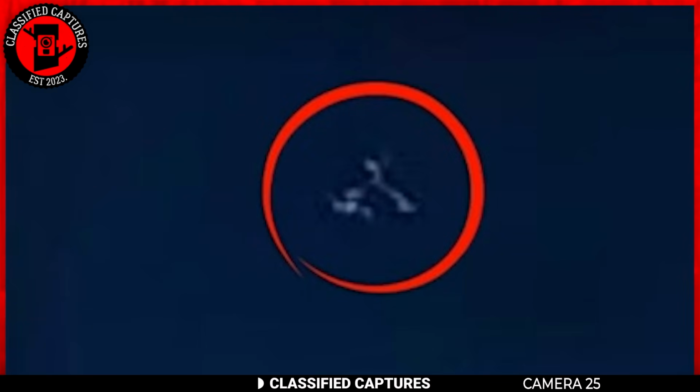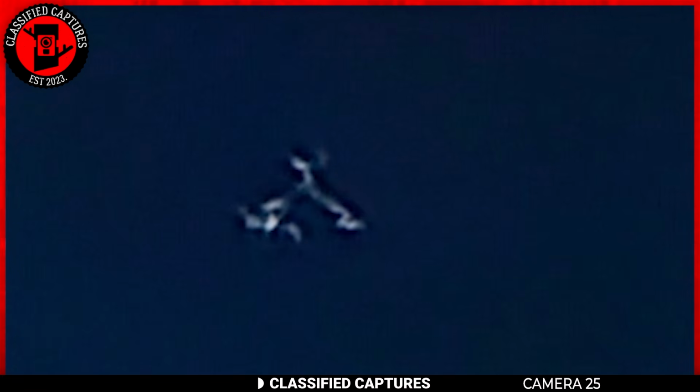While it's difficult to say exactly what it is just from the photo, the owner believes that they captured a UFO. What do you think? Could this be proof of something extraterrestrial or something else?